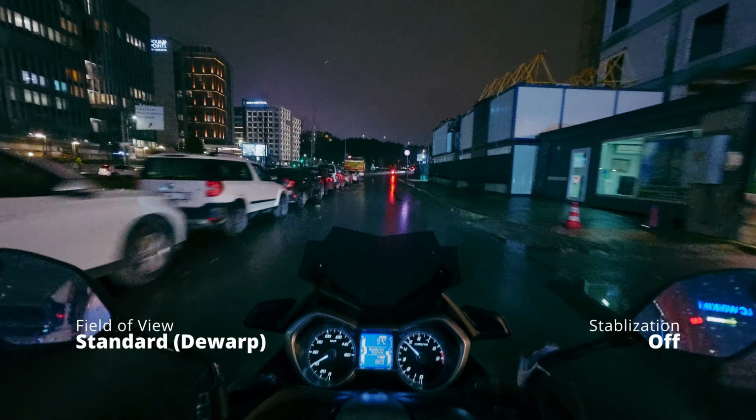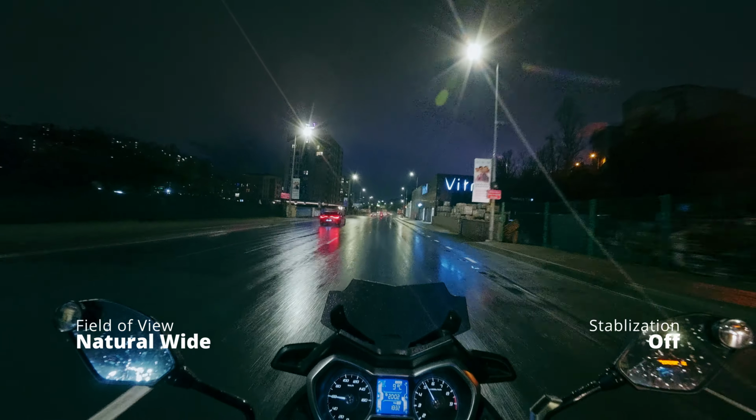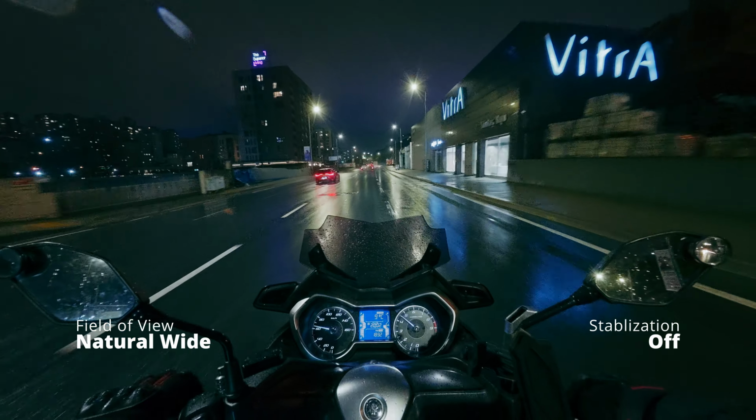RockSteady off, no stabilization. Now this is natural white. Again, stabilization is off, so you can see how it's going. All the other settings, as I said before, 4K, 30 FPS, everything at auto except for white balance.